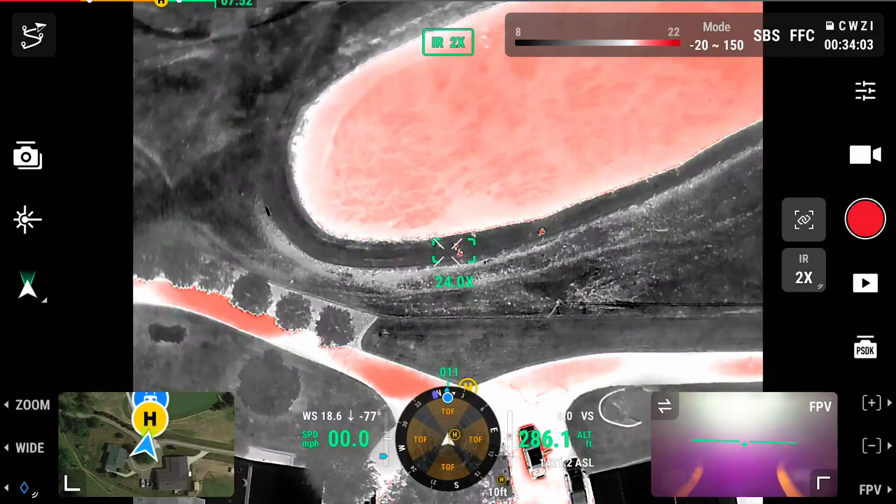GL60 is sitting right to the side of it. LP12 turn off. Now I'm gonna turn the GL60 on. It's all the way over there. It's 180 feet at least. That's how far off it is. We really wanted this gimbal to work.